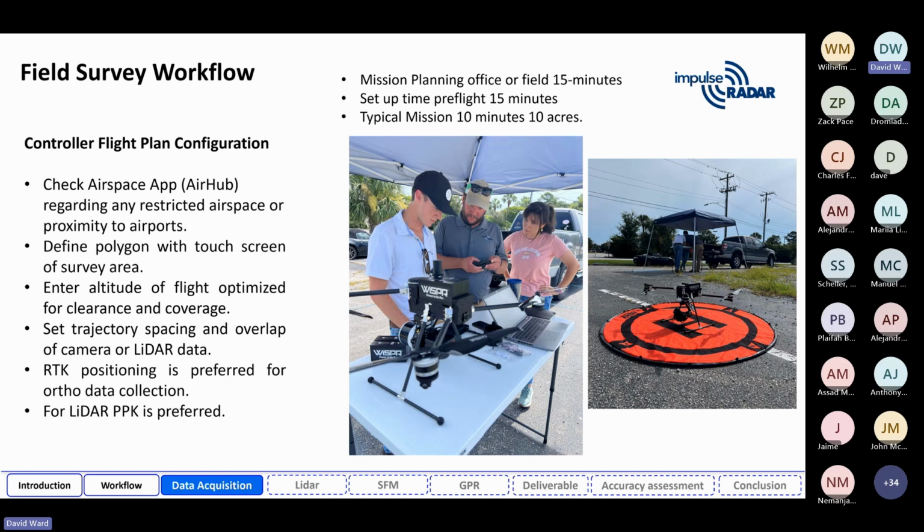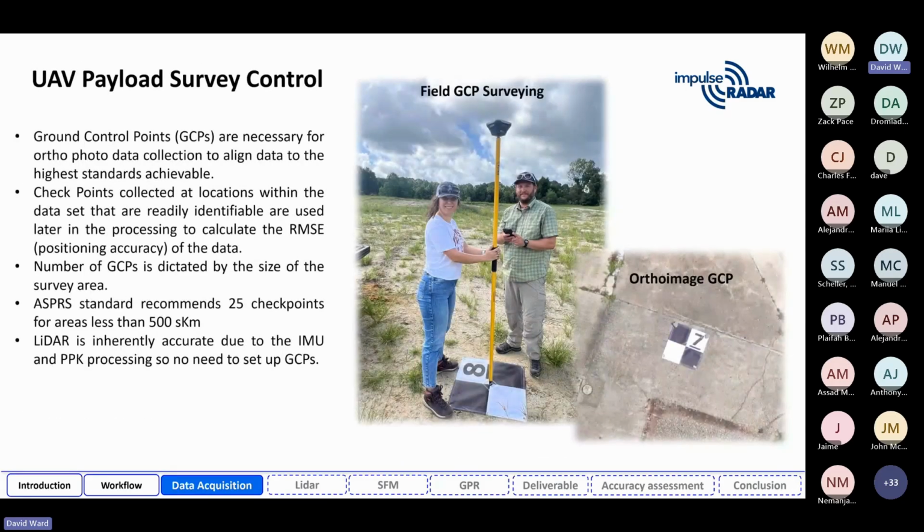Like John was talking about, you define your polygon, you put your parameters in, and you're ready to go. What's amazing to me is how efficient this process is: from the minute you get to the field to the time you're flying, it's like 15 minutes.